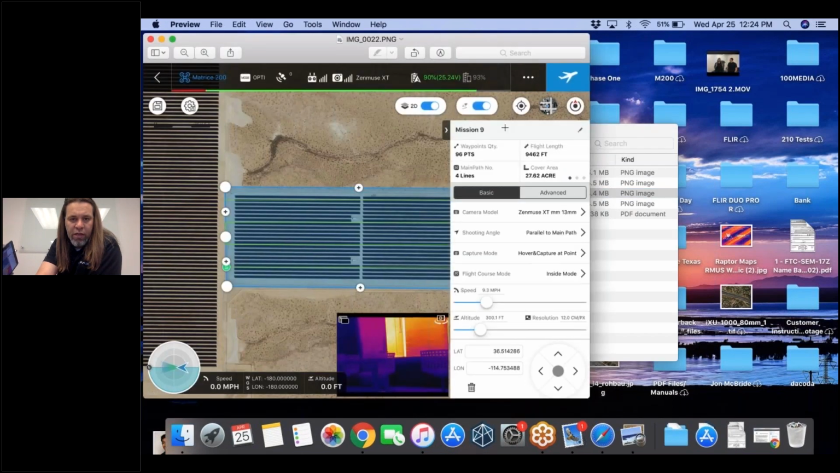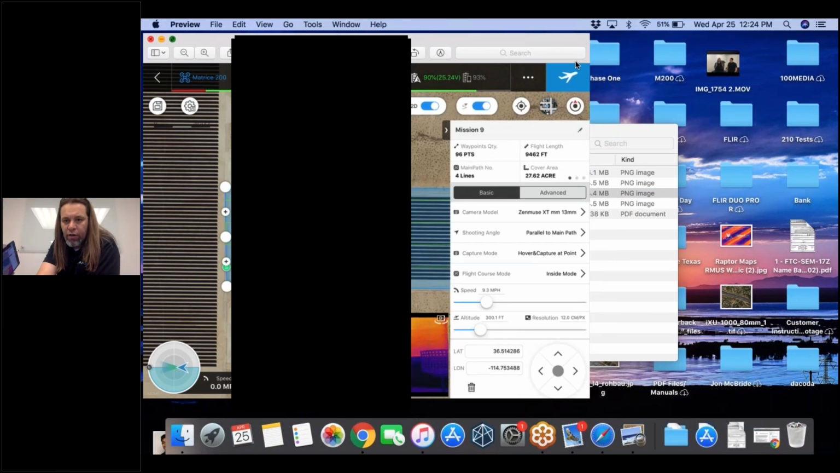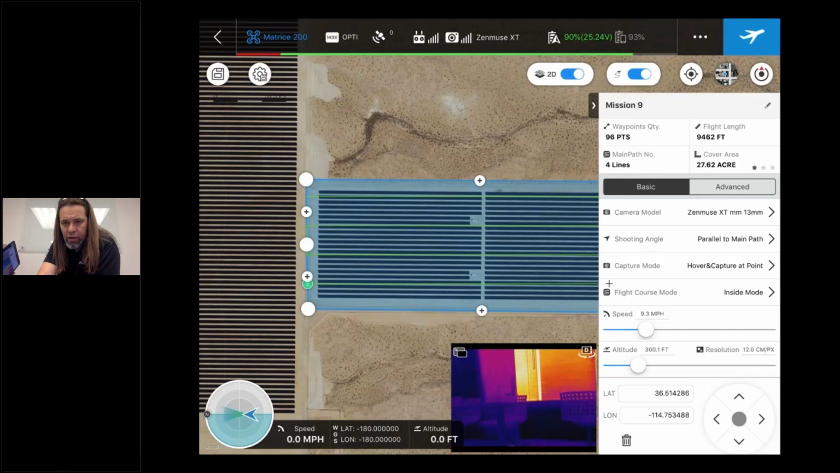On the side of the mission planning over here, we can change parameters: what the camera looks like, which profile it is, what it's going to do at certain points, and making sure that we're actually changing our speed and our altitude. These are all important factors when it comes down to setting it up right.